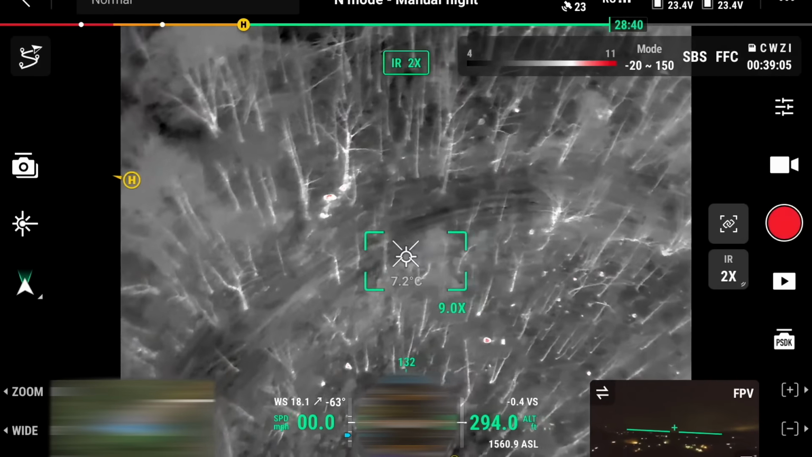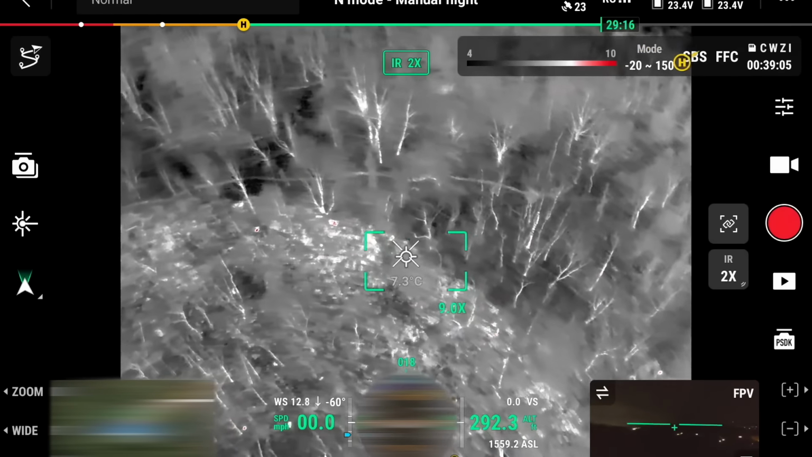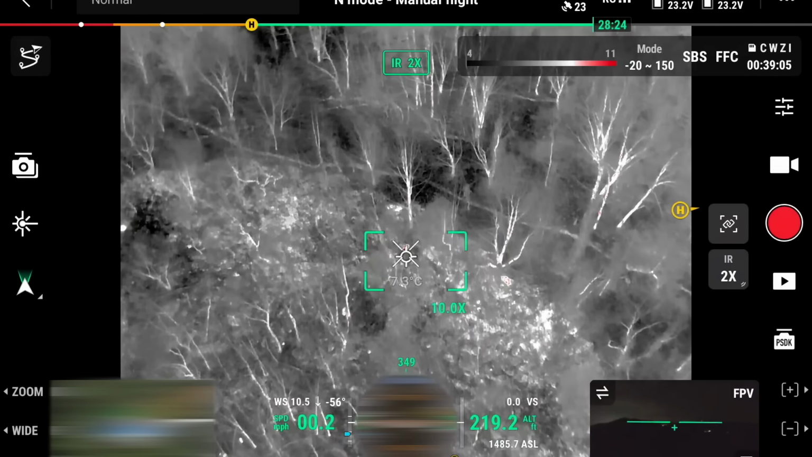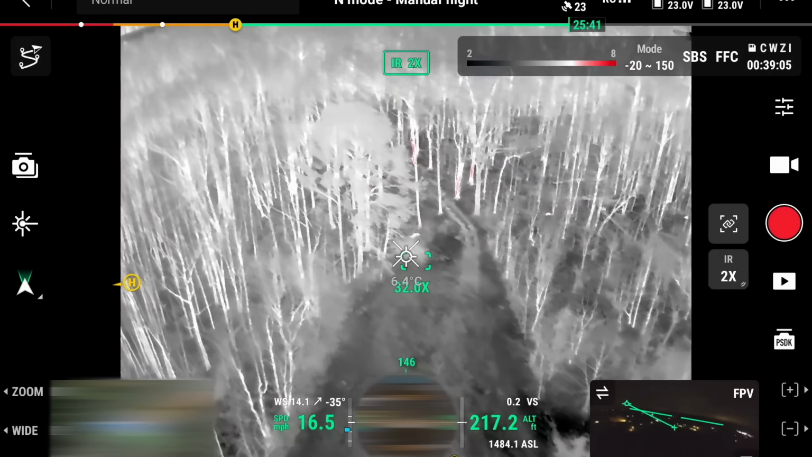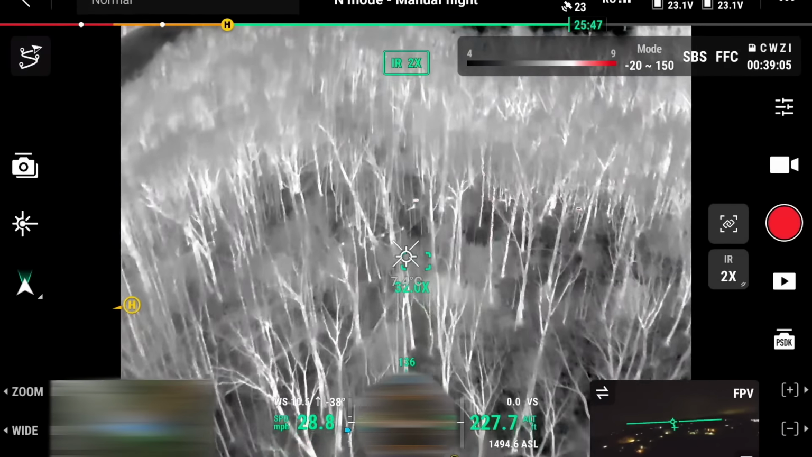I don't think that was a deer. Unfortunately, I'm seeing some red hot spots here and there, but like I've not found any deer yet. I mean, here's something pretty hot. Oh, it's a rock. Maybe that means they're not here. There's a good chance they're just not deer right here in this area. I feel like there should be an animal somewhere though.